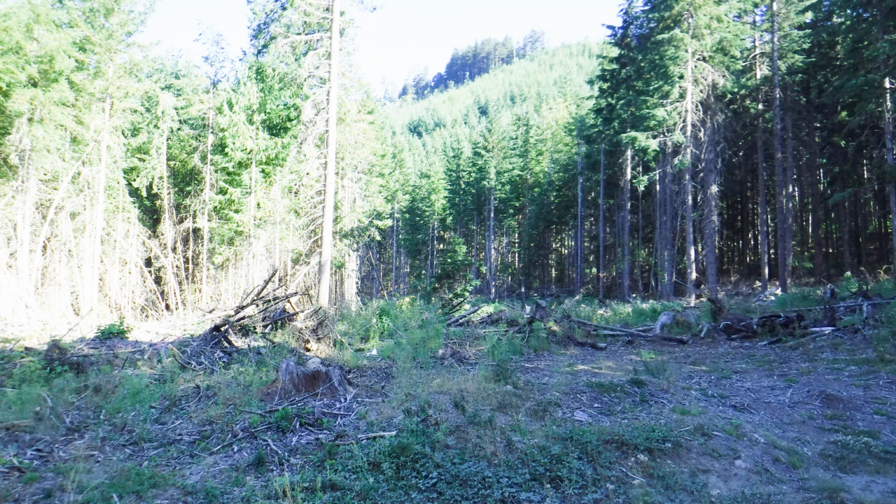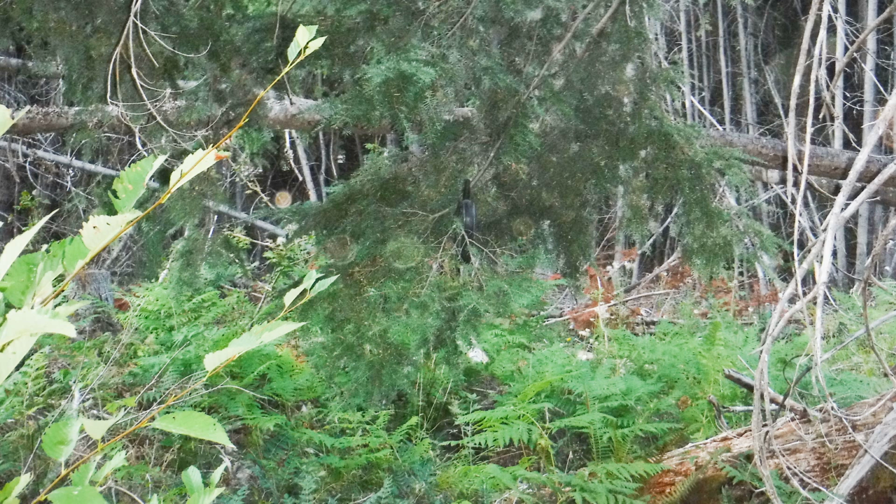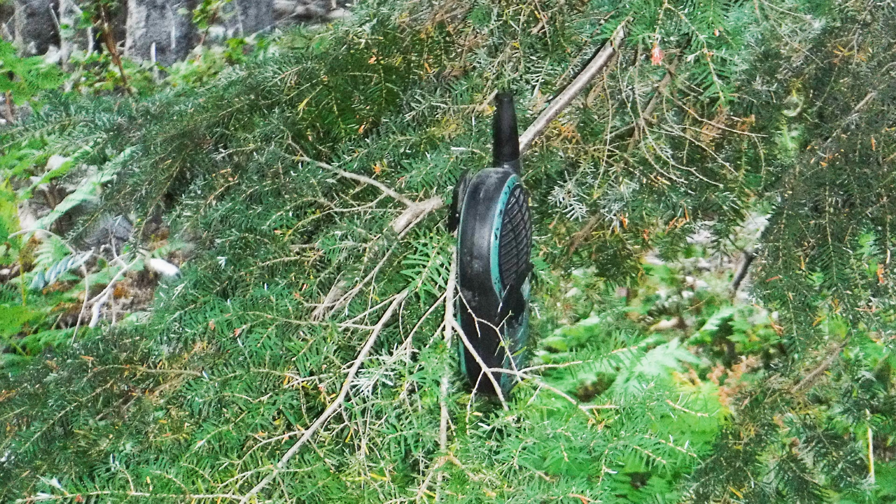We were unsuccessful the first couple of nights with the thermal and the game collar trap behind camp, so we moved it to this clear cut across from camp, where we set up the collar on one side and the camera gear on the opposite side of the clear cut. Here's a close-up of the thermal camera gear on a stump, camouflaged, and across the way we had a game collar hanging in a tree branch, and here's a close-up of the game collar.